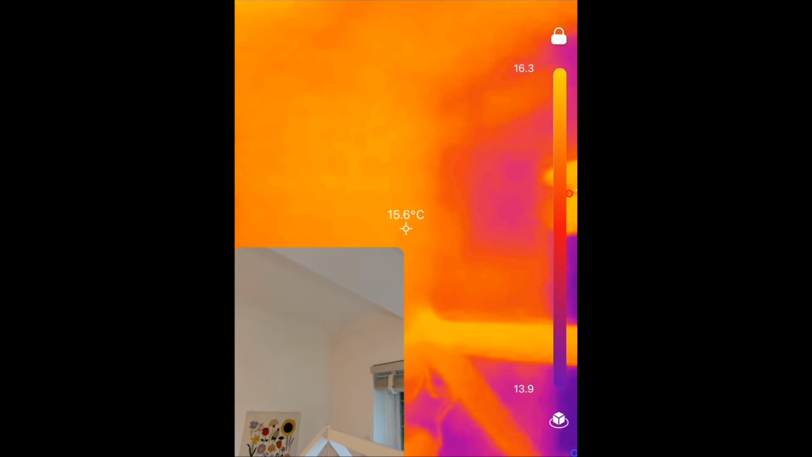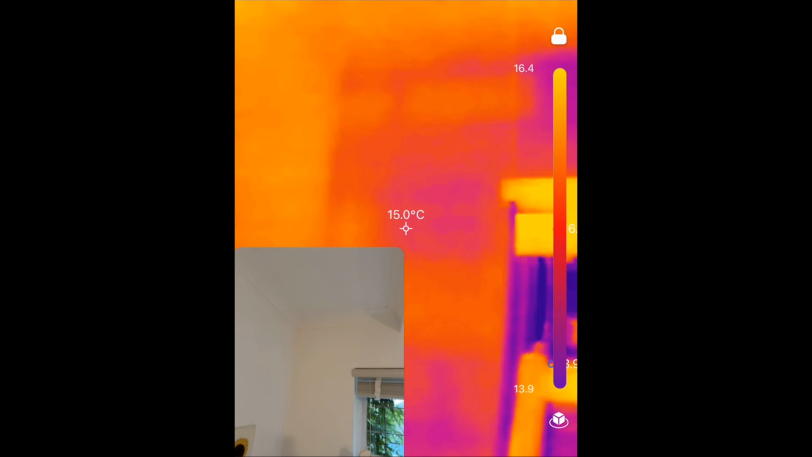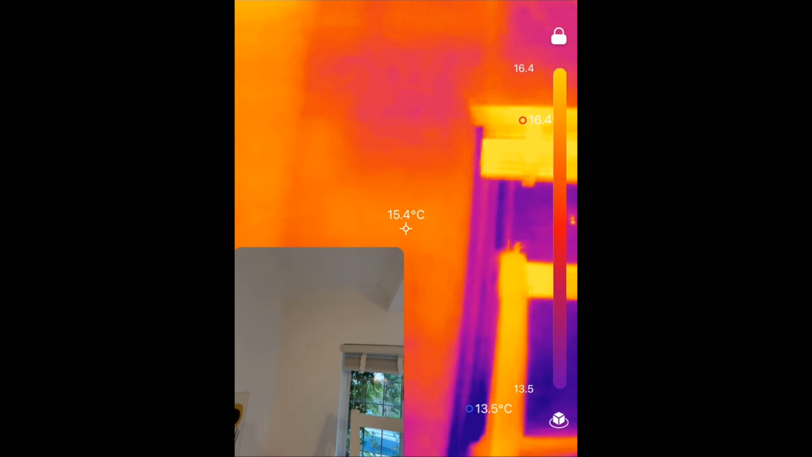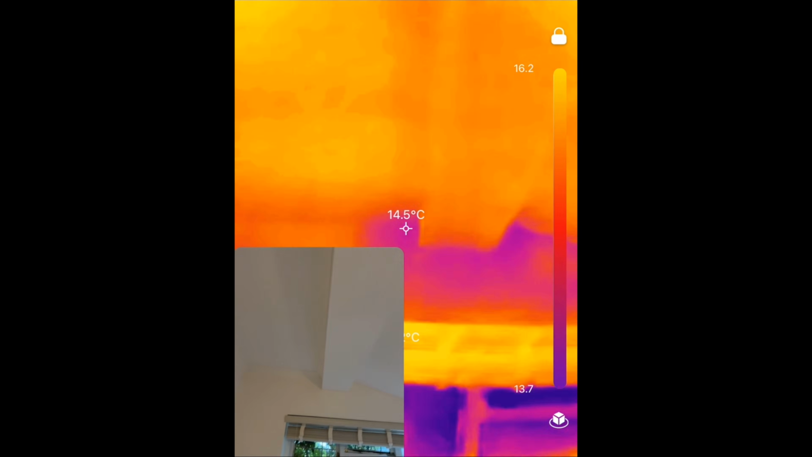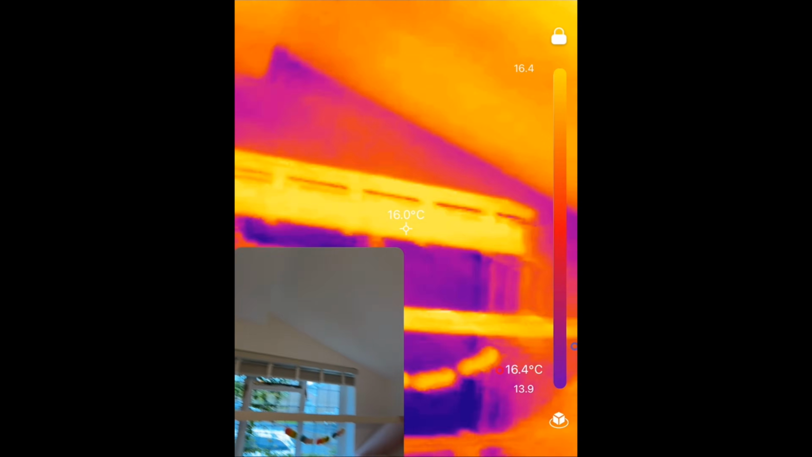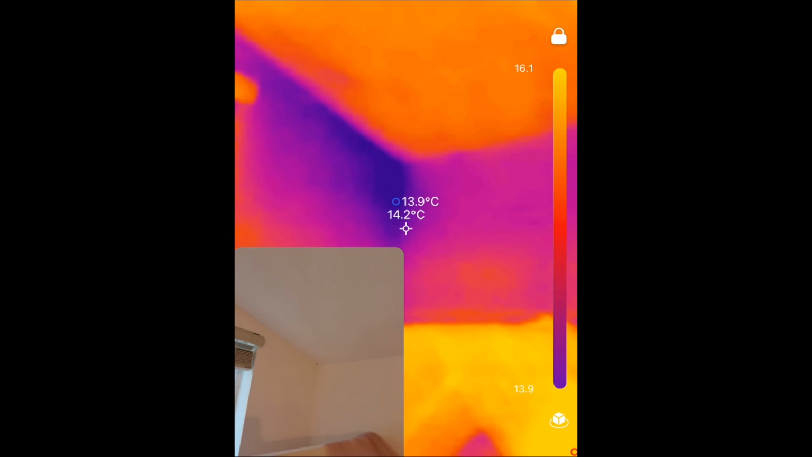But even if I just look around here, this is obviously an outside wall. I mean, it's not too bad, actually. That's not too bad, is it? That's an interior wall. That's not much worse. So it's not awful. There's a steel beam, I guess, that goes through there. There's a bit of a massive cold spot there, though.